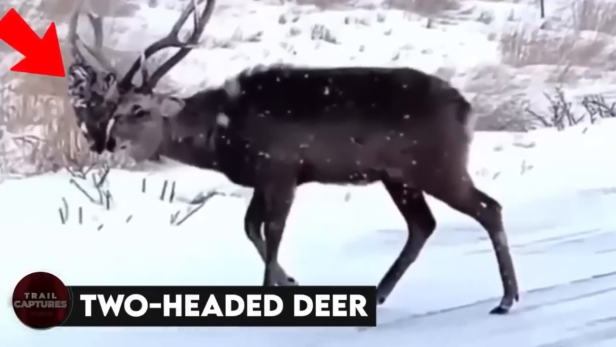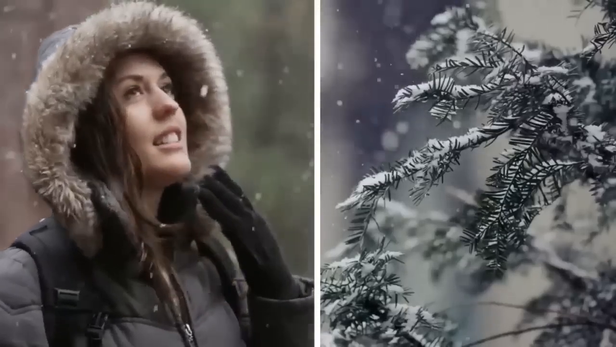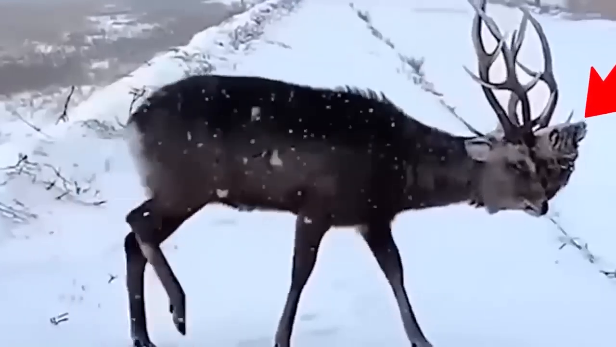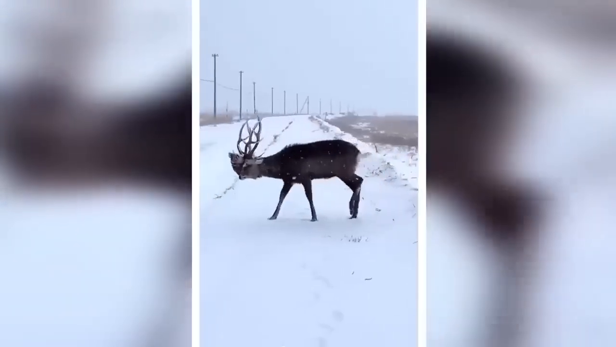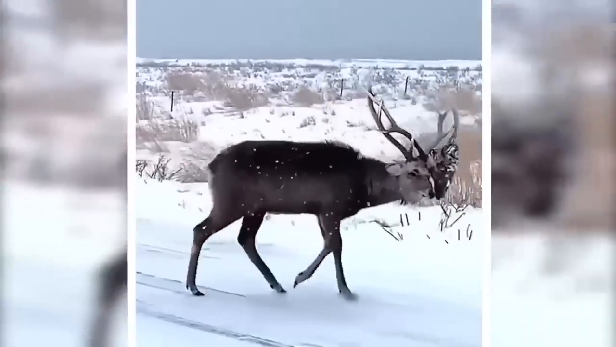2-headed deer. With each step forward, we inch closer to the edge of nature. Prepare yourself to witness the extraordinary sight captured by a trail camera. A deer with a graceful body has 2 heads, each with a different expression. How does this 2-headed deer navigate its surroundings? Well, that's a mystery yet to be solved.